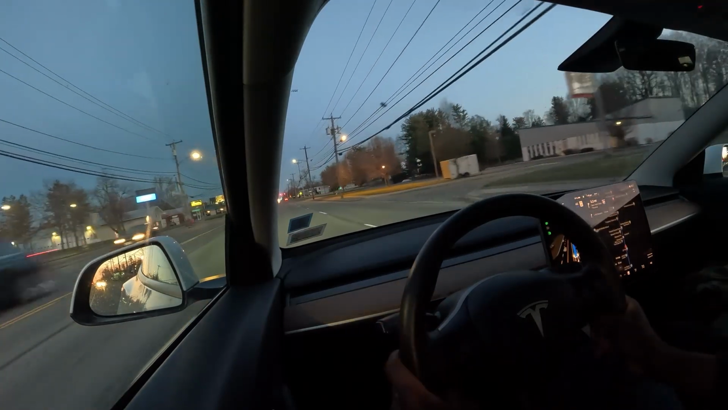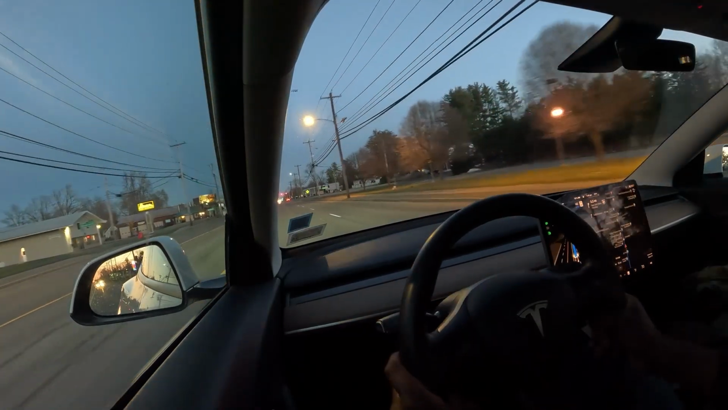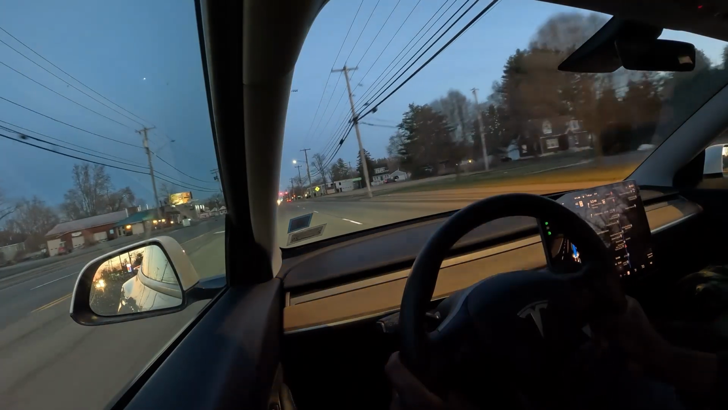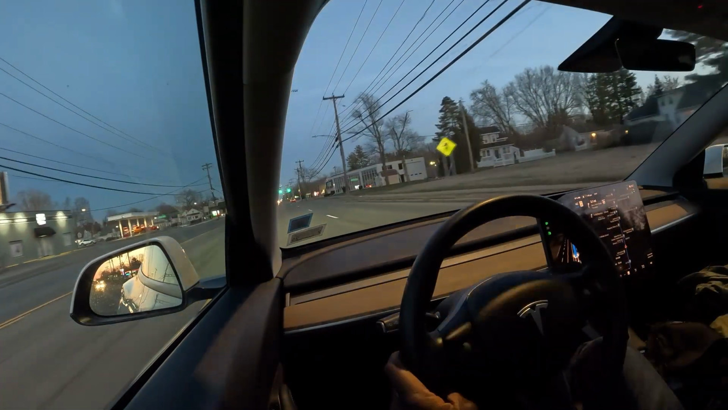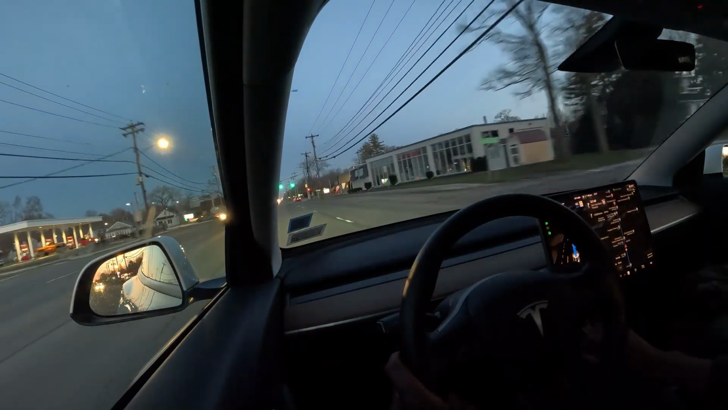You have to keep your hand on the wheel or apply some force so it knows that you're still awake. And normally I would be easing off the throttle at this point, but it's got it under control.